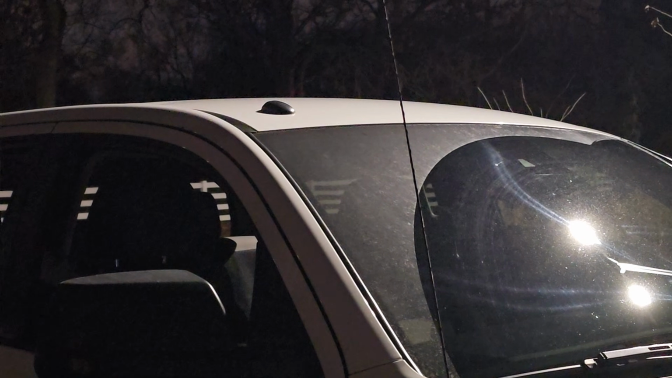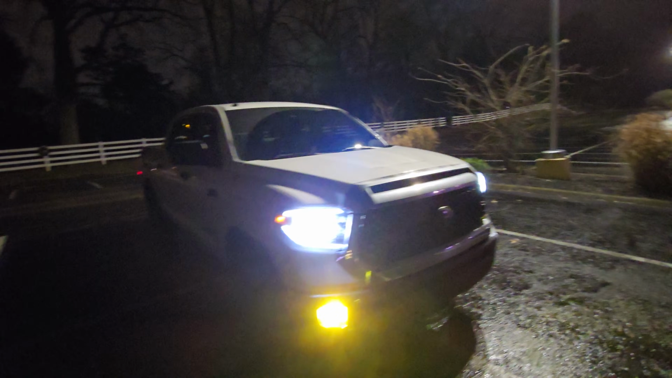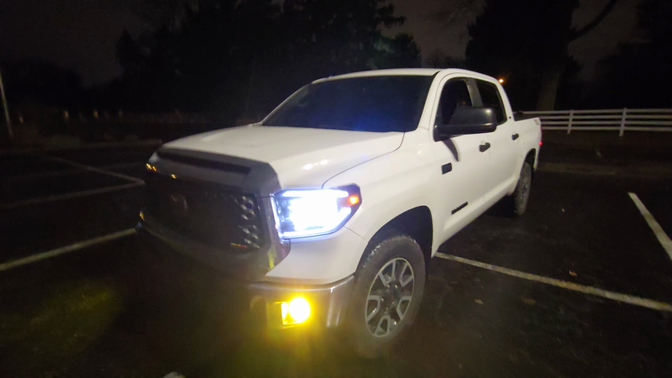Also, one thing I finally realized, I was always wondering what that little black thing on the roof was. Turns out it's for the Sirius XM. It's a little antenna specifically for Sirius XM, and I did not know that. But look at these headlights, though.